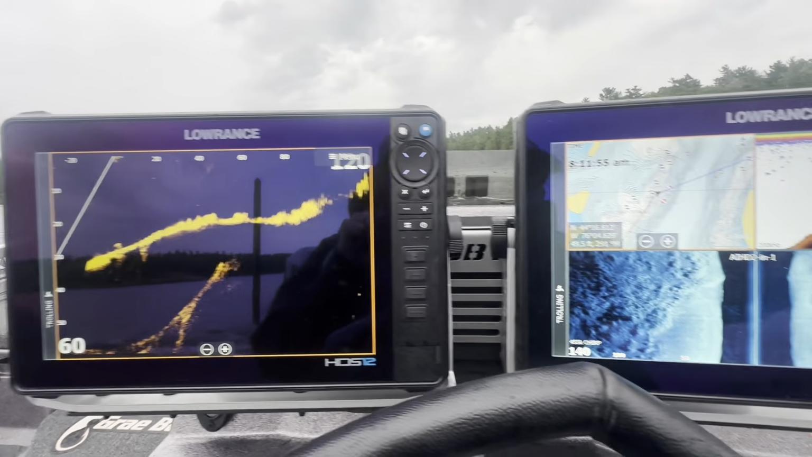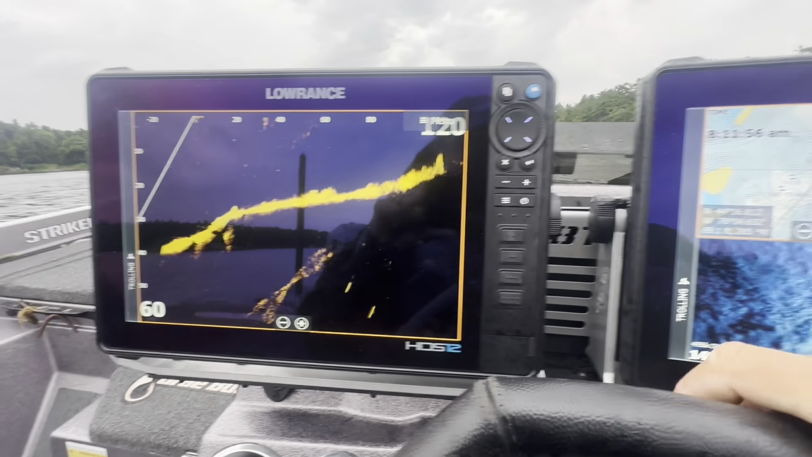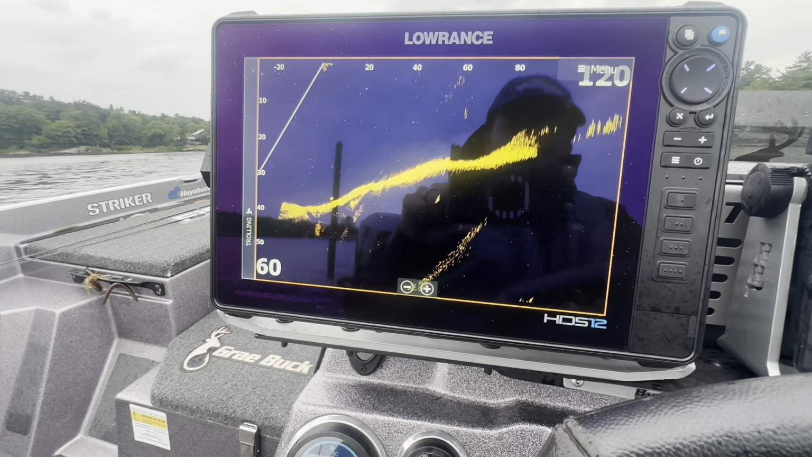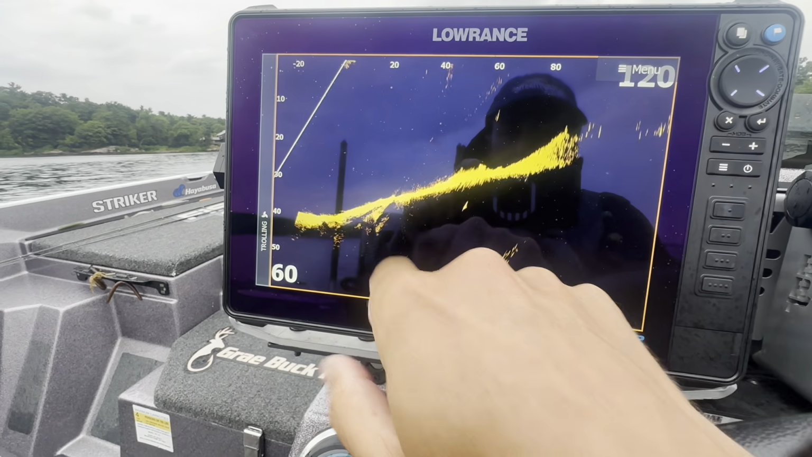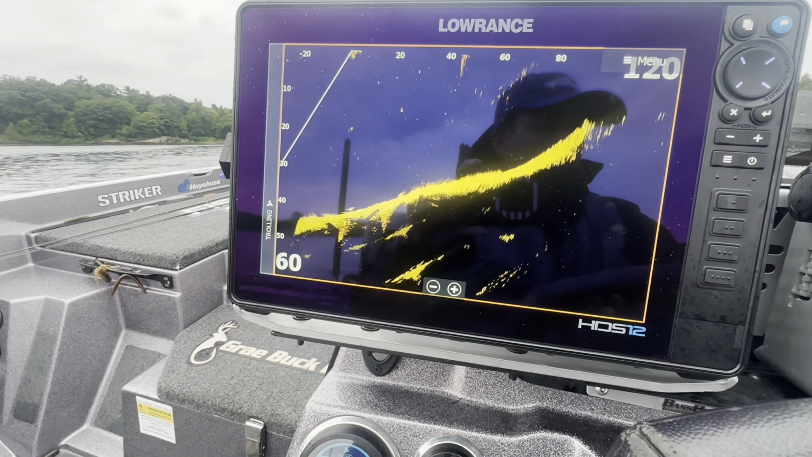So actually go over here, mark that just like so. That way I know where they're at and come back. Hopefully catch them tomorrow. They were right on that grass edge though. There's one that just went by right there. From there, there's definitely fish around this area.